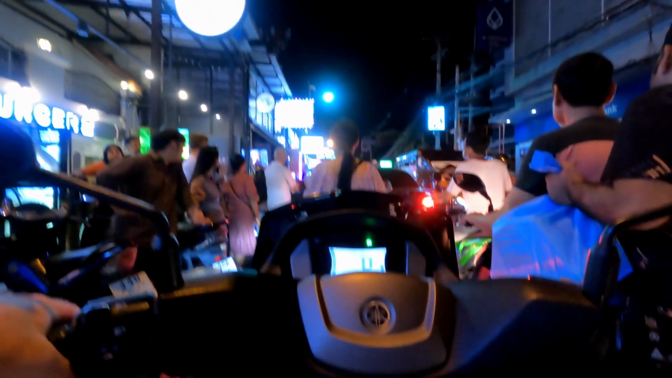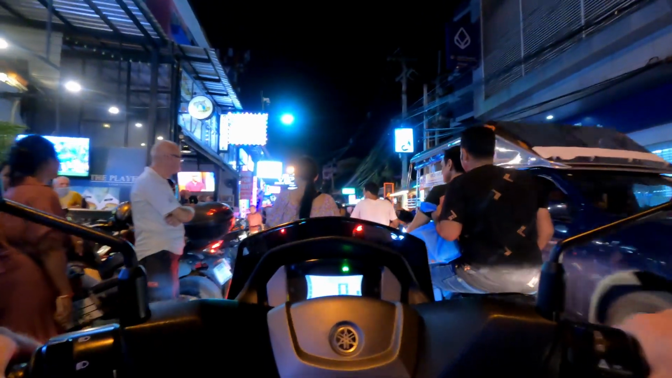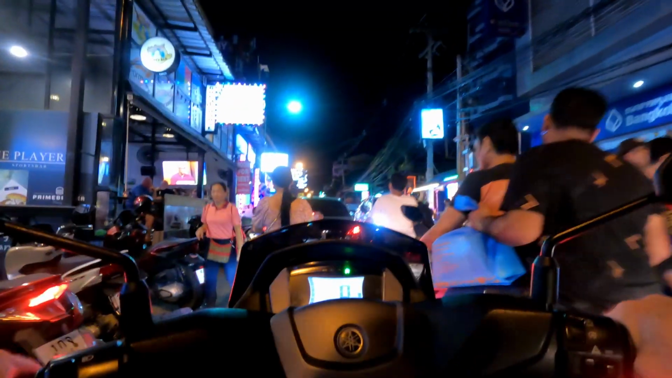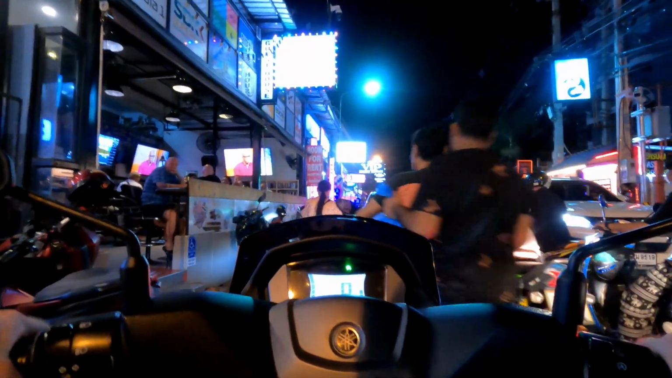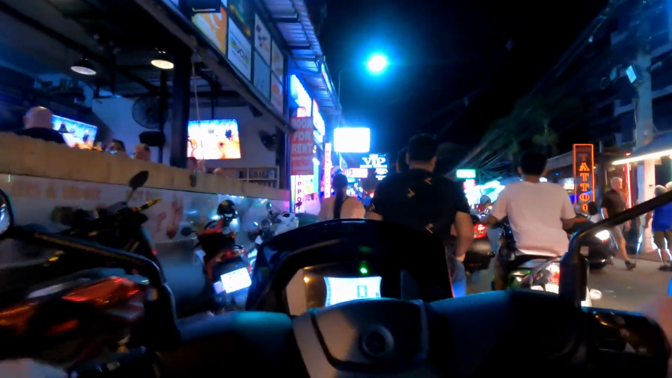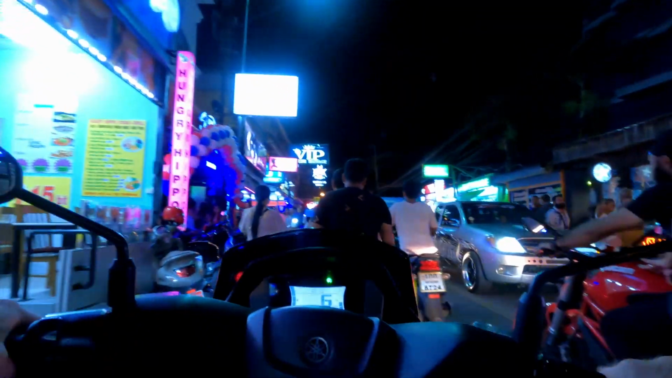Stop and wait. These guys here to my right, you'll see them a few times. They push through quite aggressive, passing me back and forth. Really pushing through traffic, a lot more aggressive than I was doing. Just keep an eye on those two guys every once in a while. They'll kind of leapfrog back and forth on me.